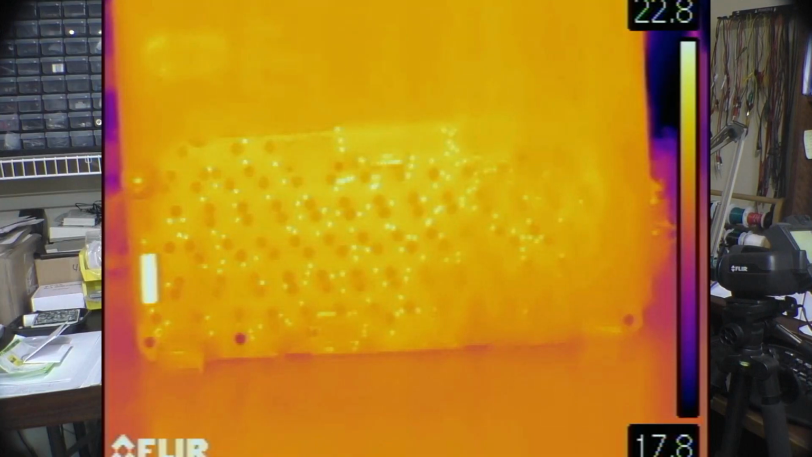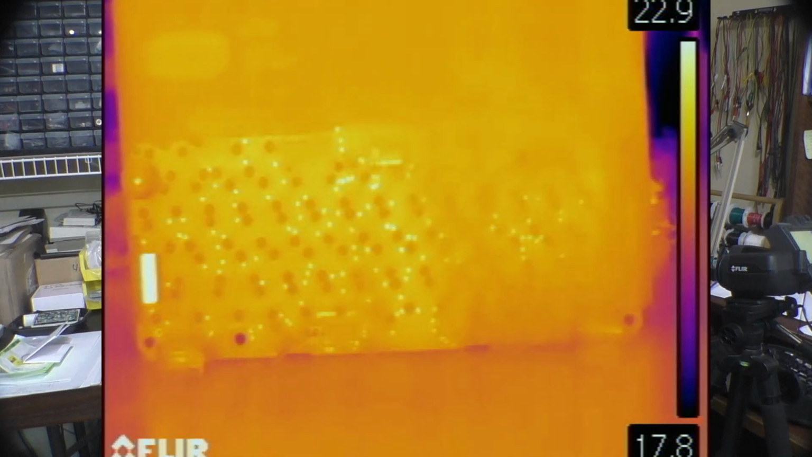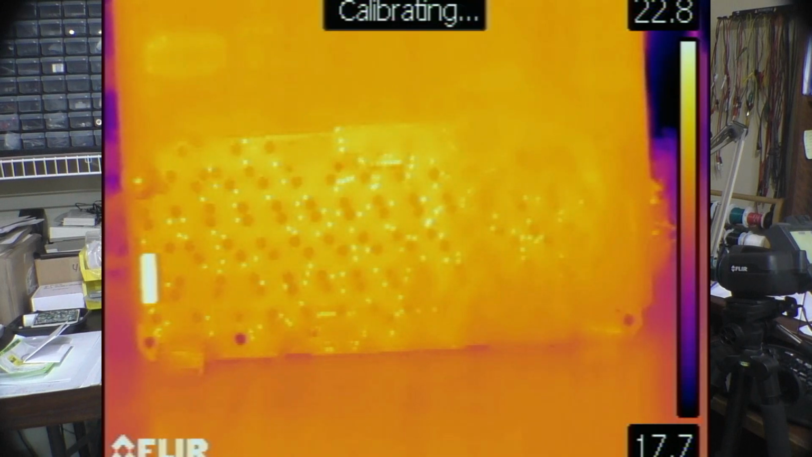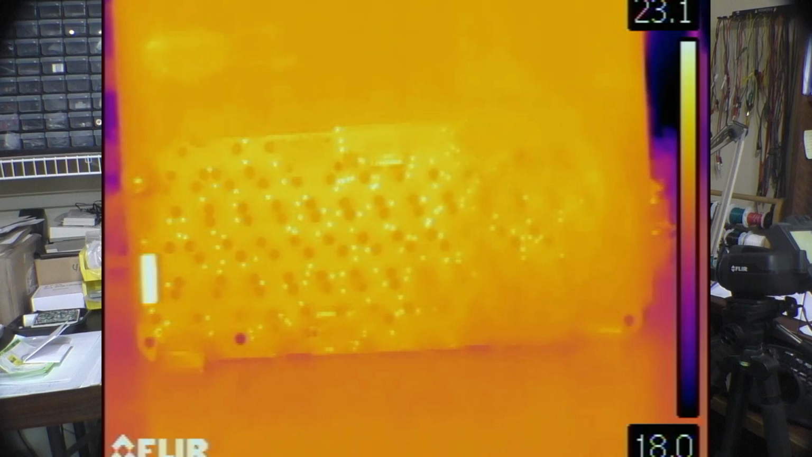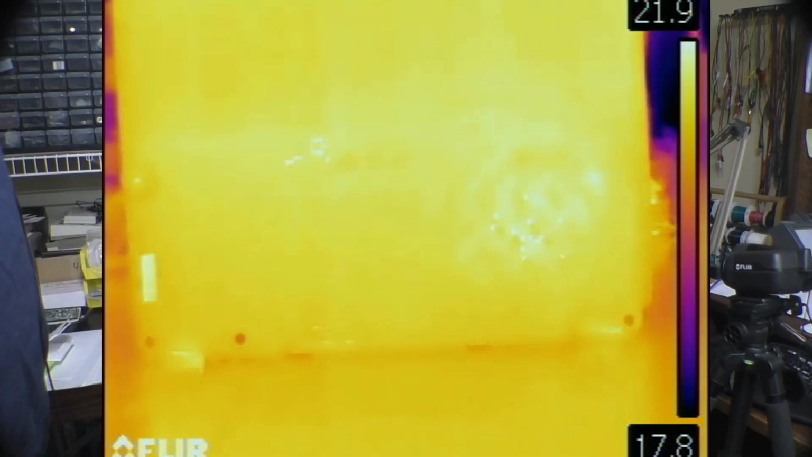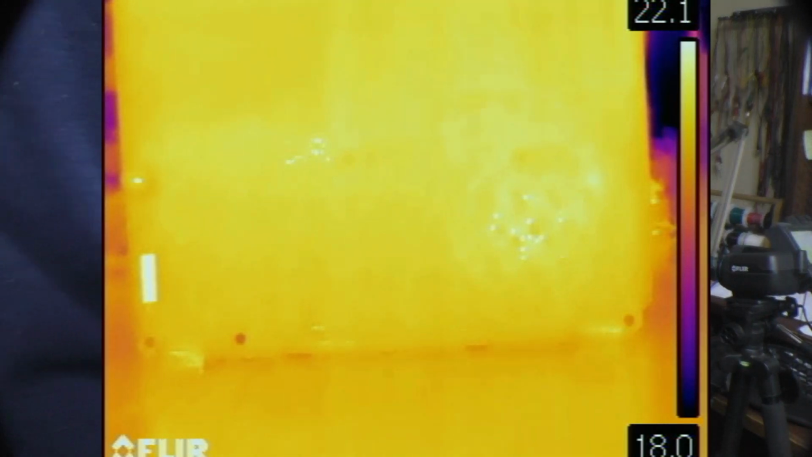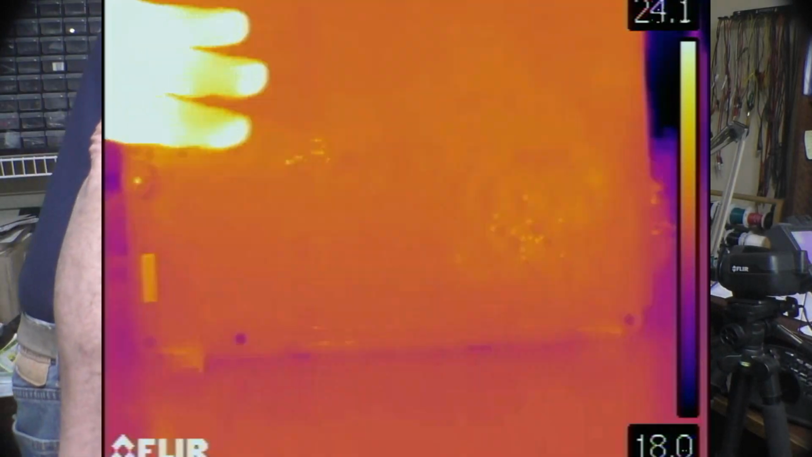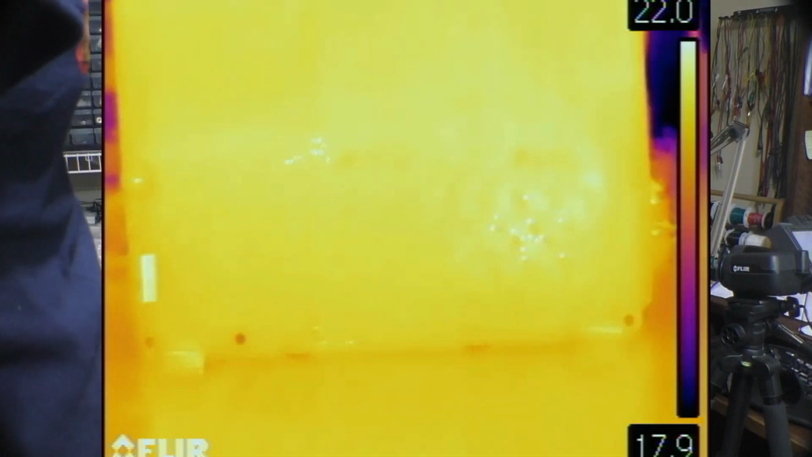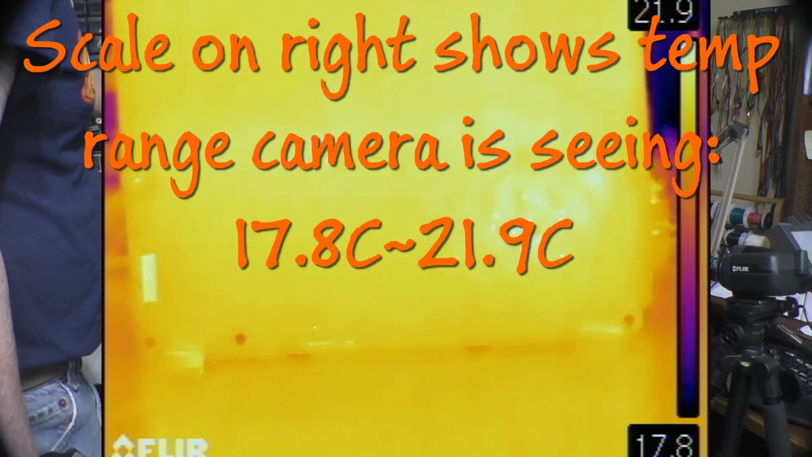That's the lowest I could get it. Now, if we turn the power supply on, nothing showing up so far on the IR. I don't know why I'm clouding it so bad. Here's my hand for reference. It's the temperature difference there. Okay, output off.